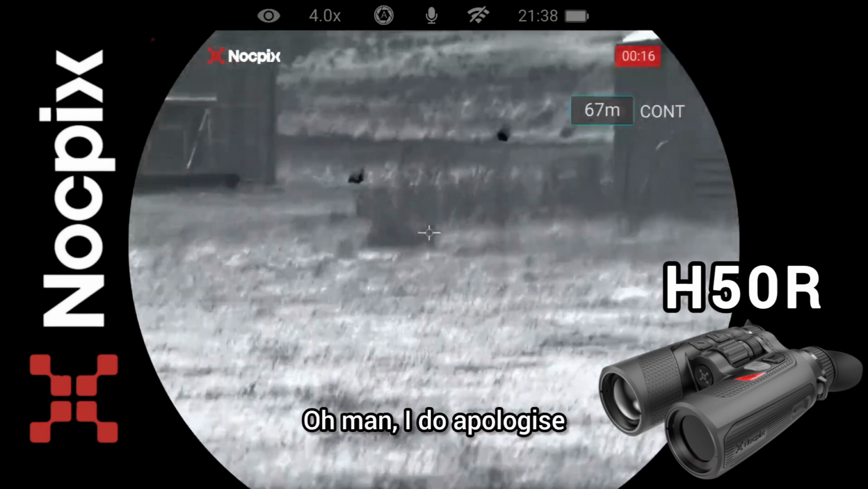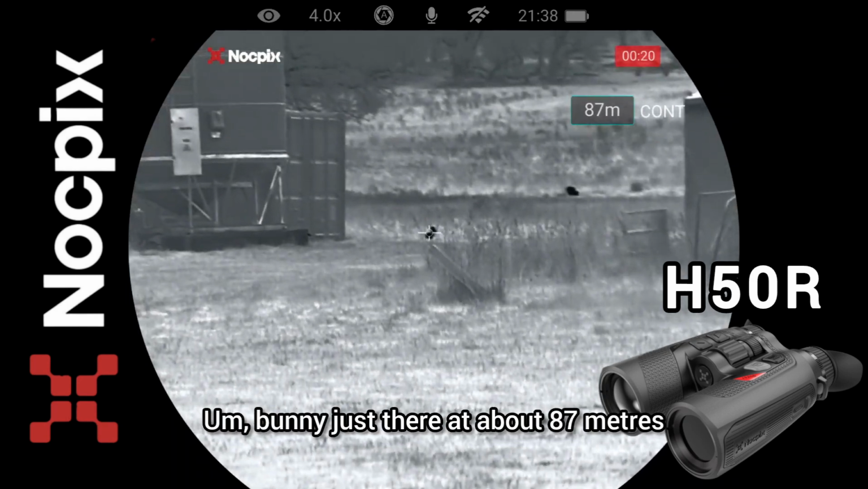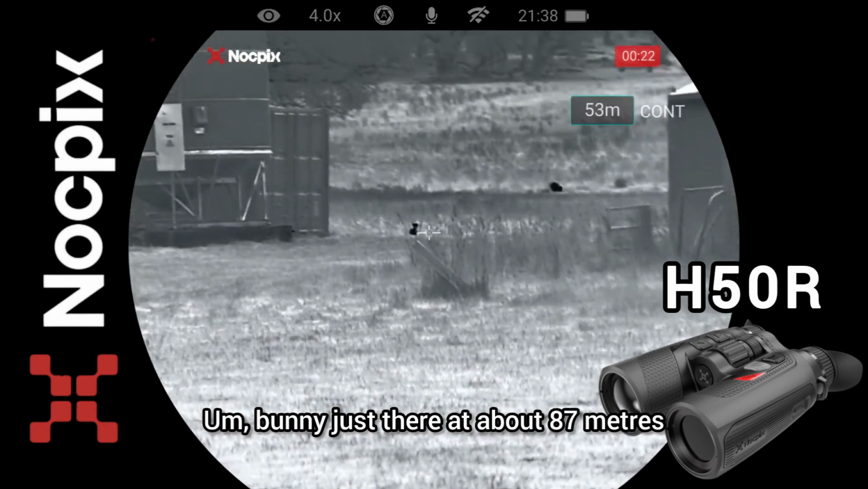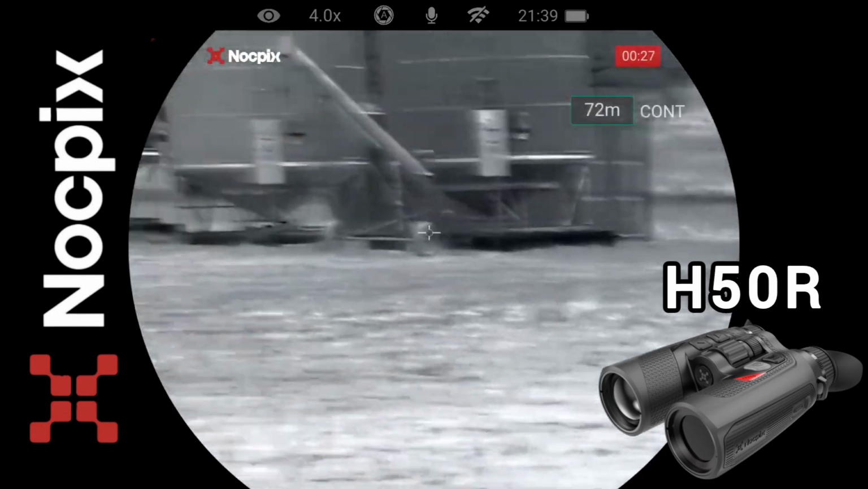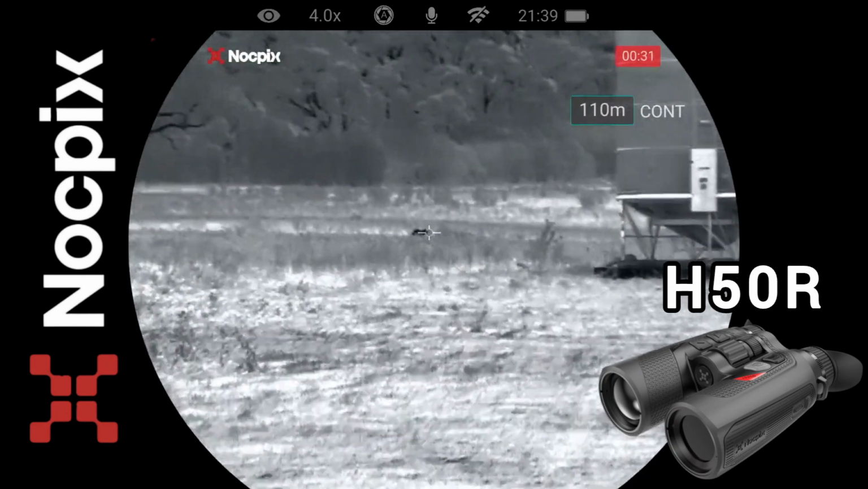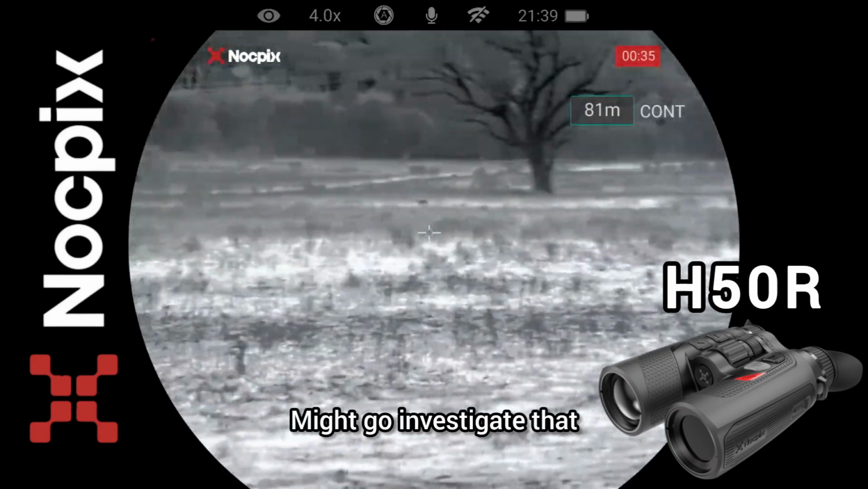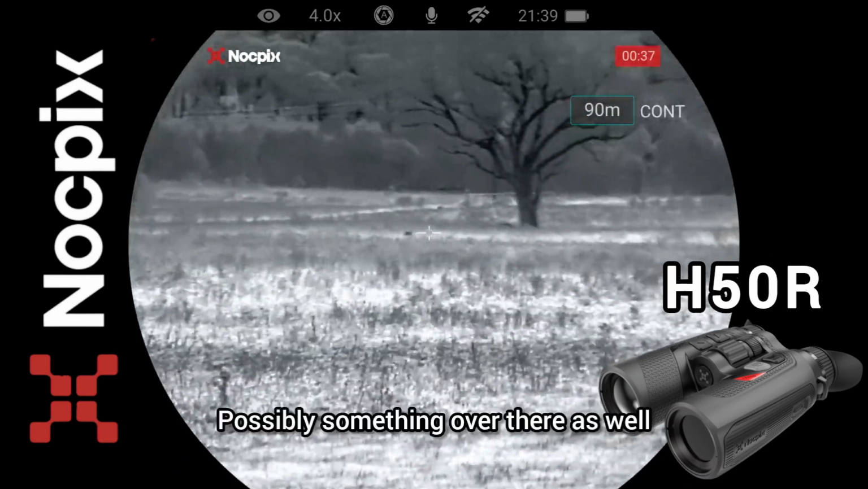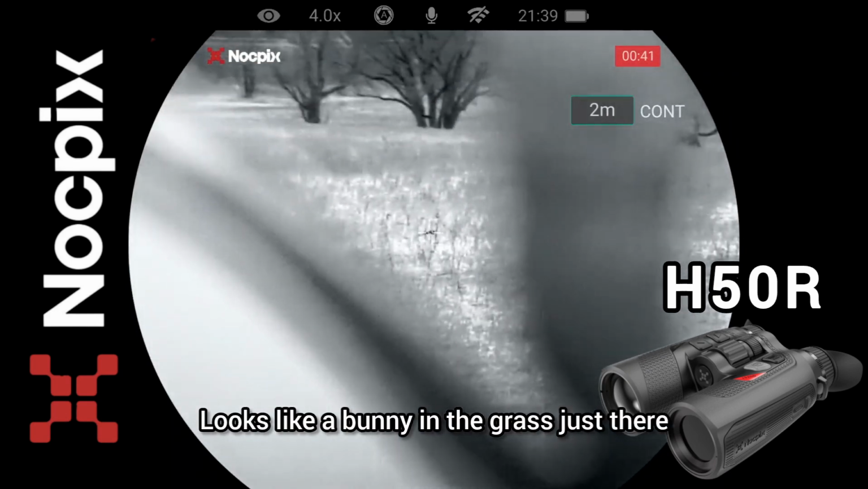Oh man, do apologise, I'm very shaky. Bunny just there at about 87 meters again. Gosh, I'm extremely shaky. Something over there. Could be a fox. Might go investigate that. Possibly something over there as well. Looks like a bunny in the grass just there.